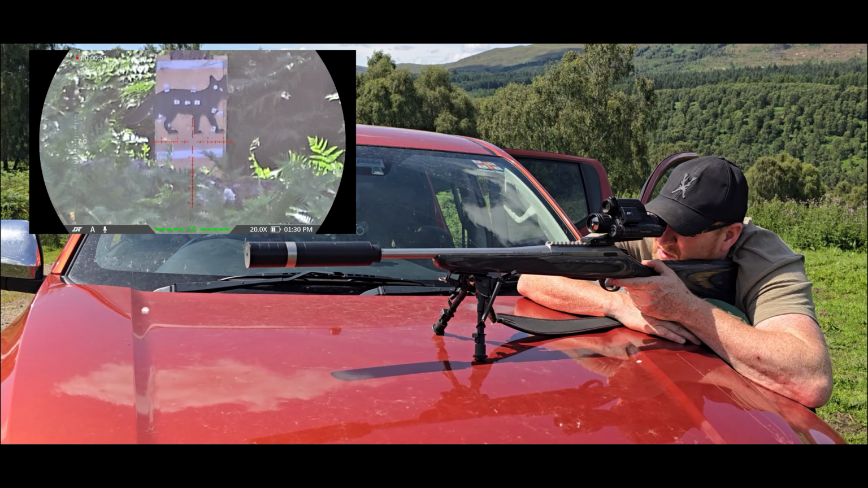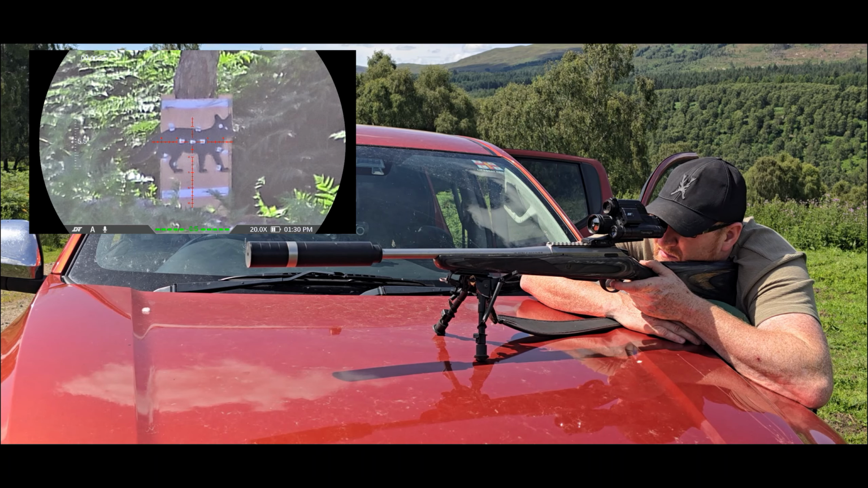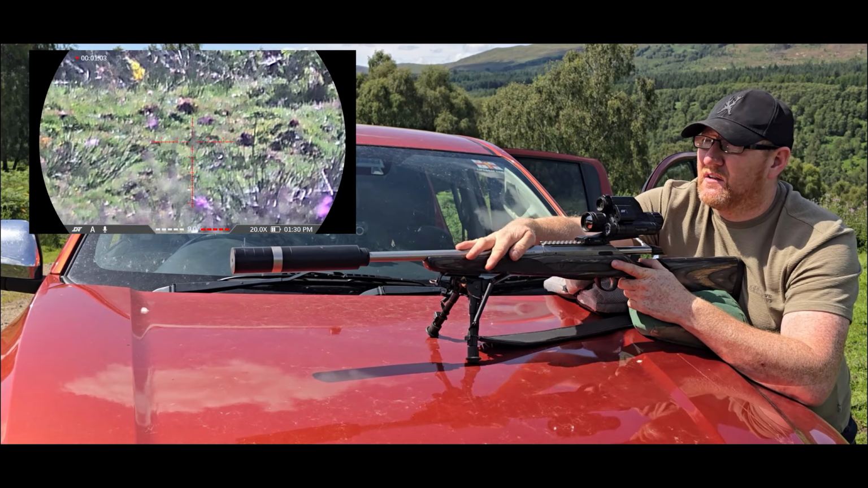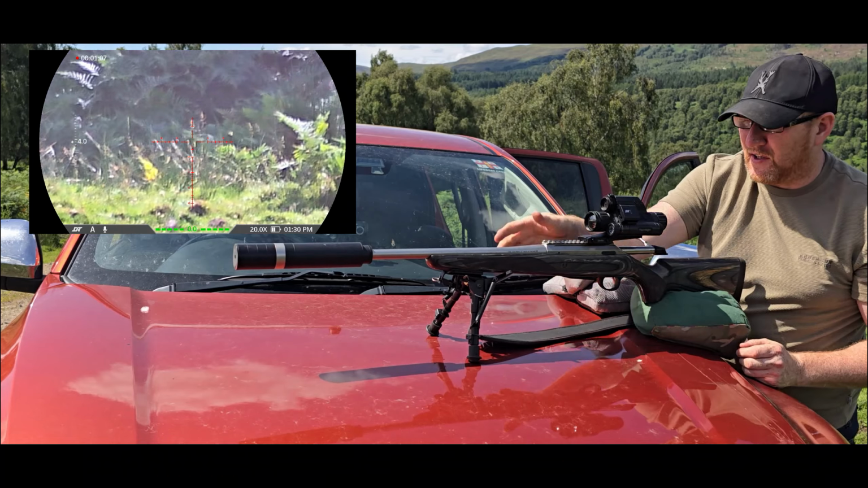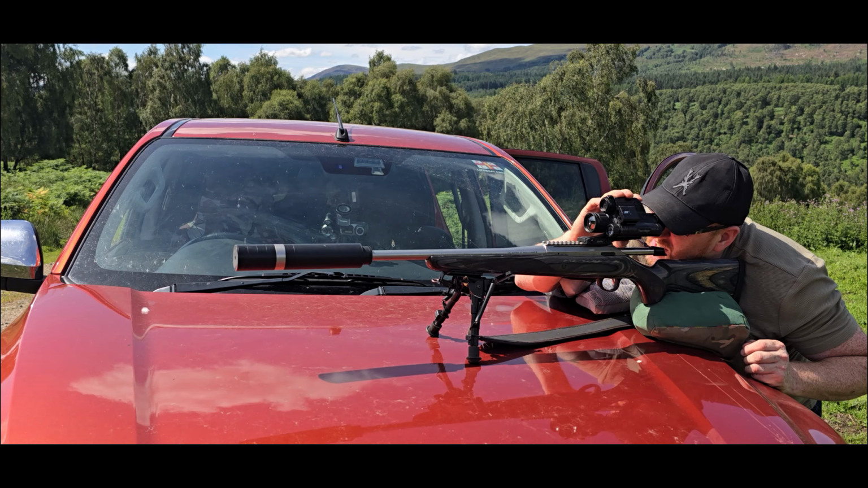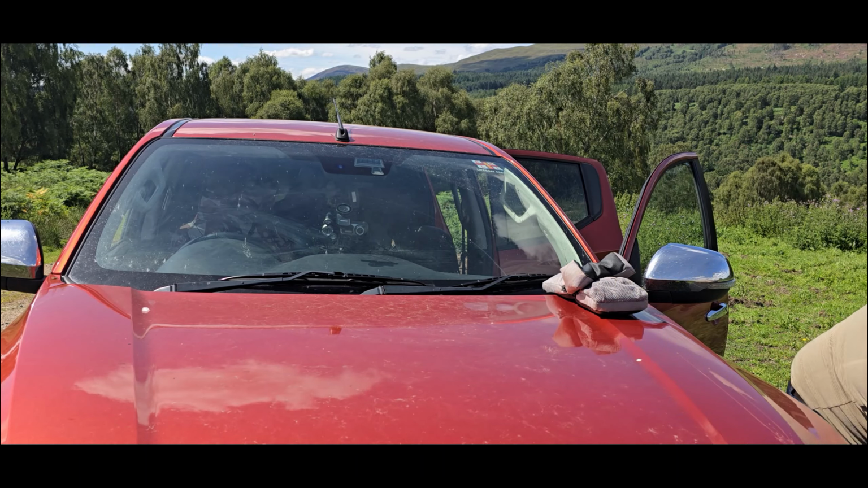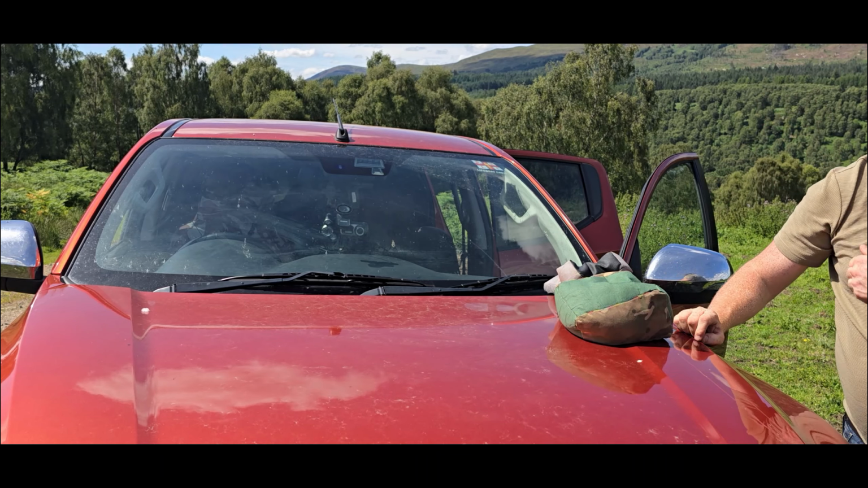Got a couple of foxes to do on one of the farms in my spare time, so I'm going to do them. Right. Ooh, we're scorchy hot. We're scorchy hot. Now we'll let this cool down. Turn off the camera. And we'll go play with it. Get this out of the sun and into the shade. Let the barrel cool down. And we'll go get the 17 HMR.